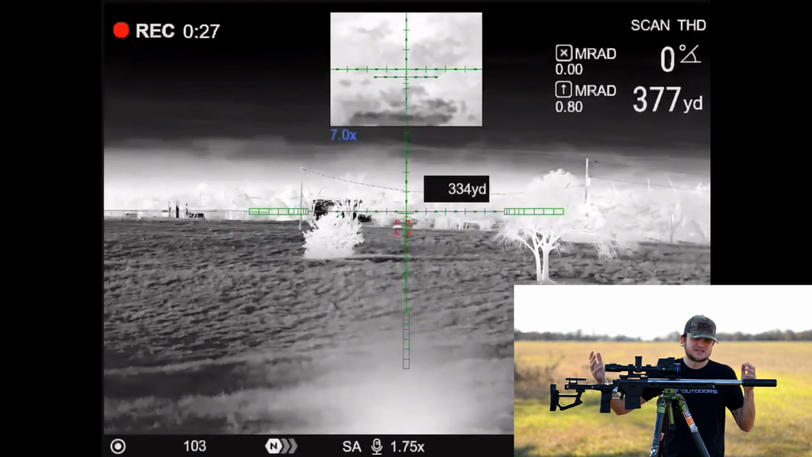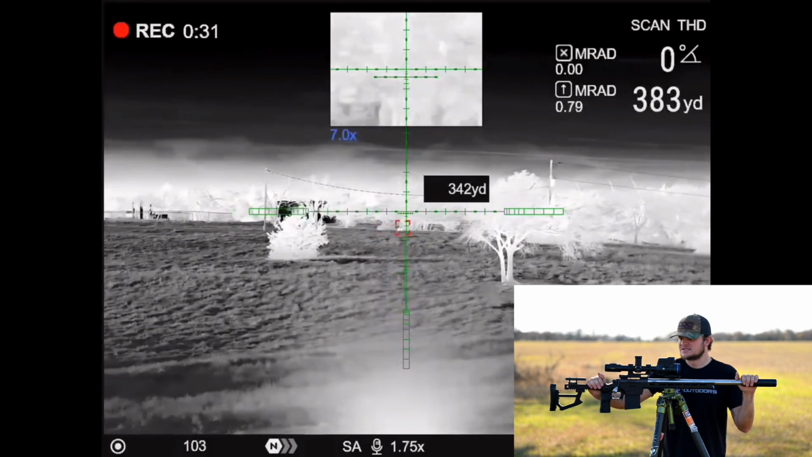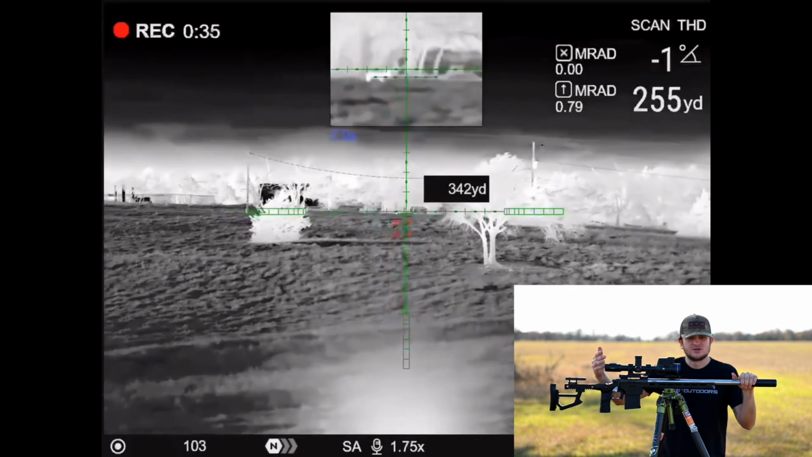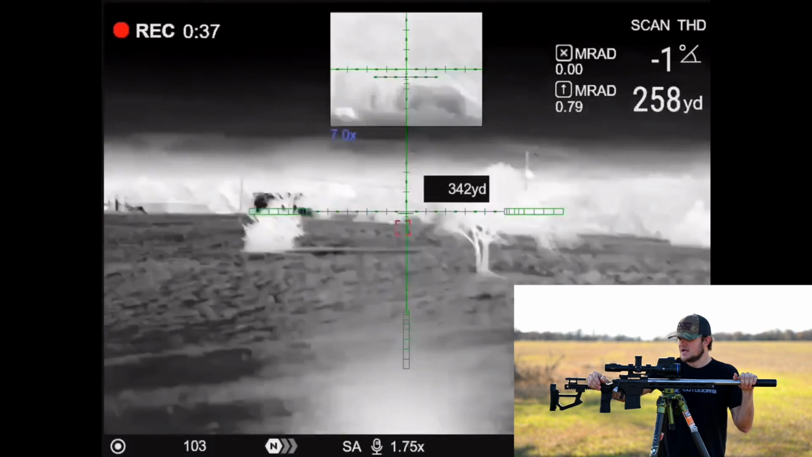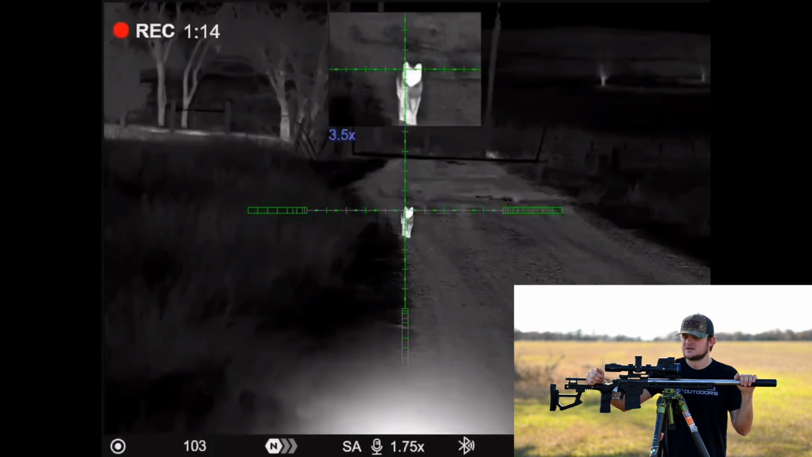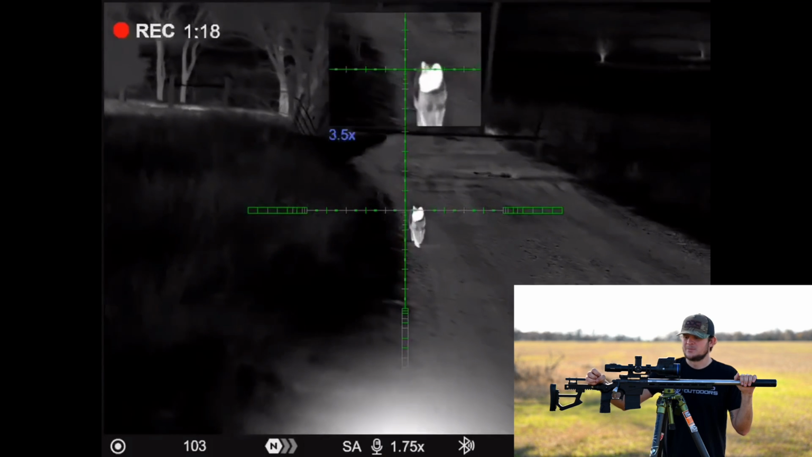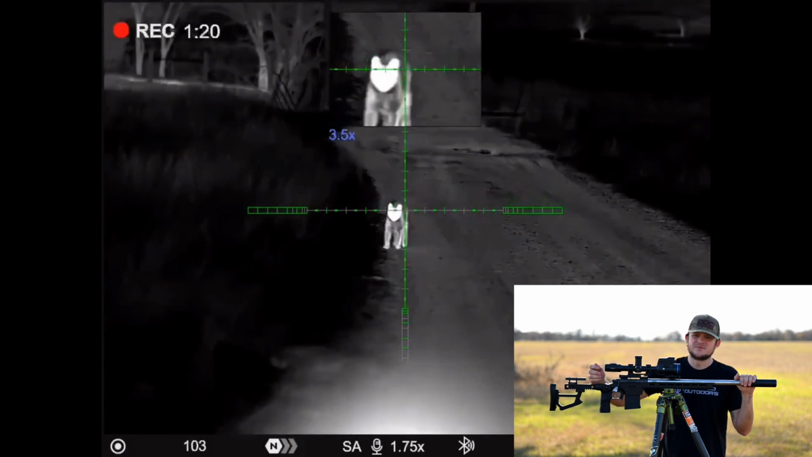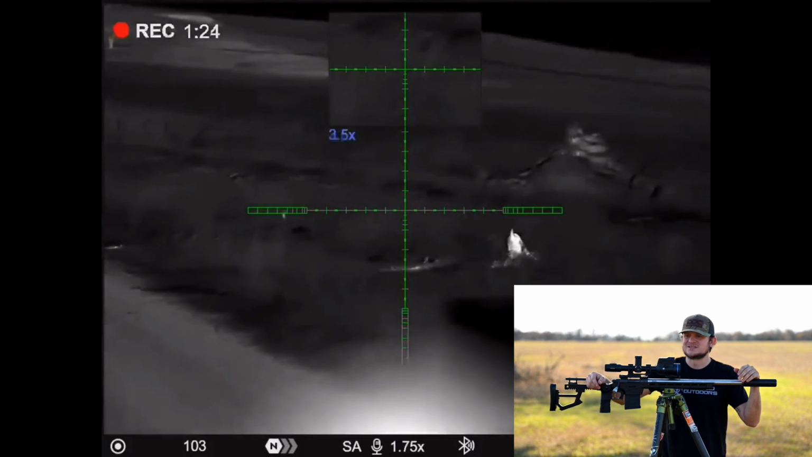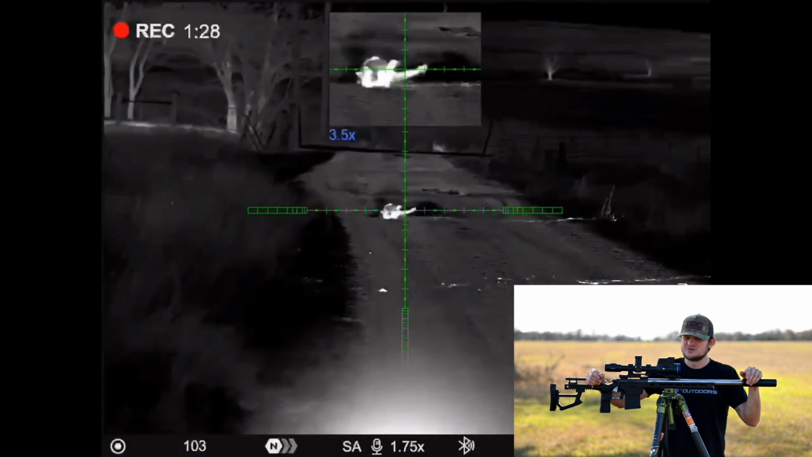What else? The optic is $8,000. Okay, guys, I know that's a lot, but this is the best thermal that I've yet to use. I know there's a lot of new thermals that just came out at SHOT Show, but for right now, this is the best optic I've run since I've started. There's no question about it. I believe it's a good, well-rounded optic for anybody, from East Texas piney woods and the real close quarter stuff, all the way out west where you're seeing a mile out, 2 miles out.